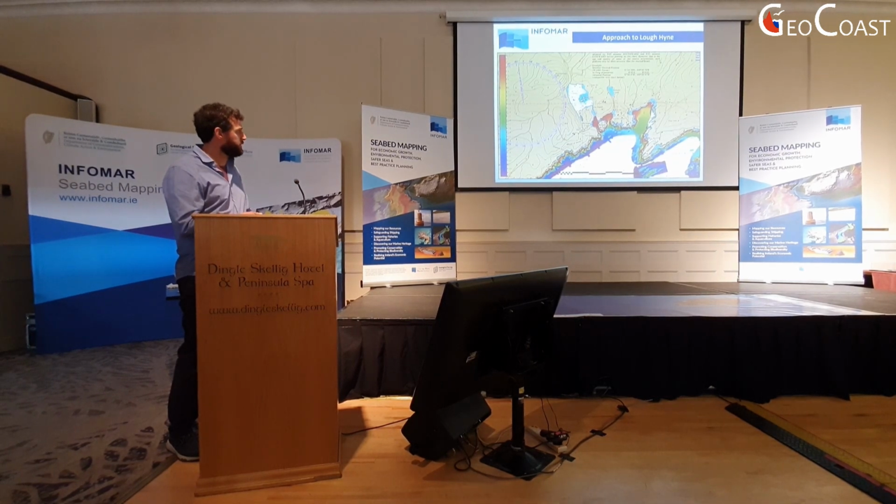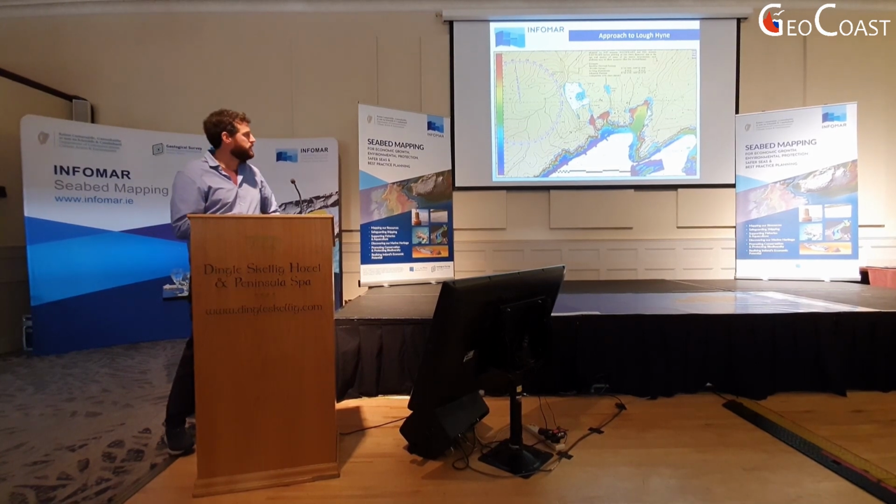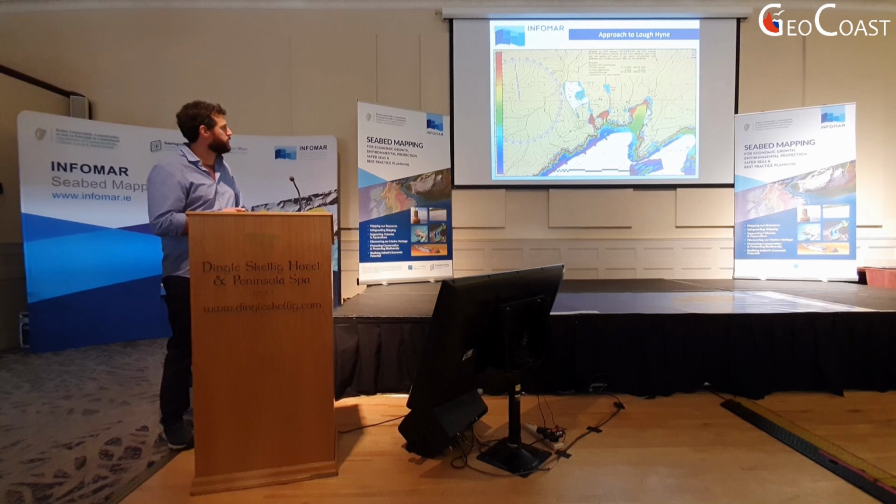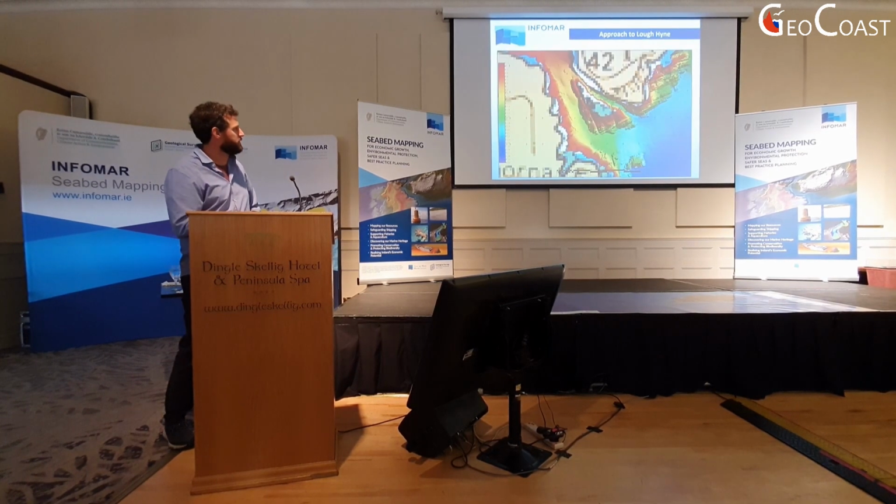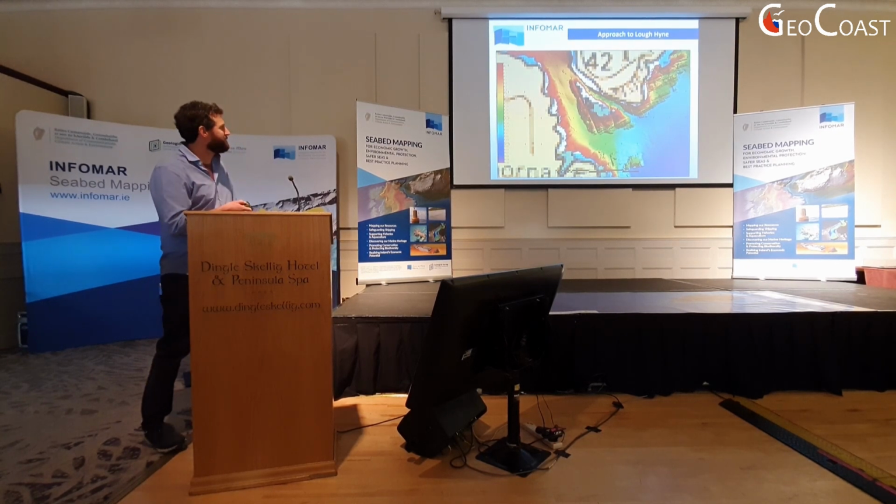Moving on, Lochine. Lochine's a really interesting spot, very important for biodiversity. Couldn't map it this year, there's a lot of permissions and things like that we need to get, but the Geo mapped in as close as it could to the approaches. And another little funny anecdote, but I think it's funny.